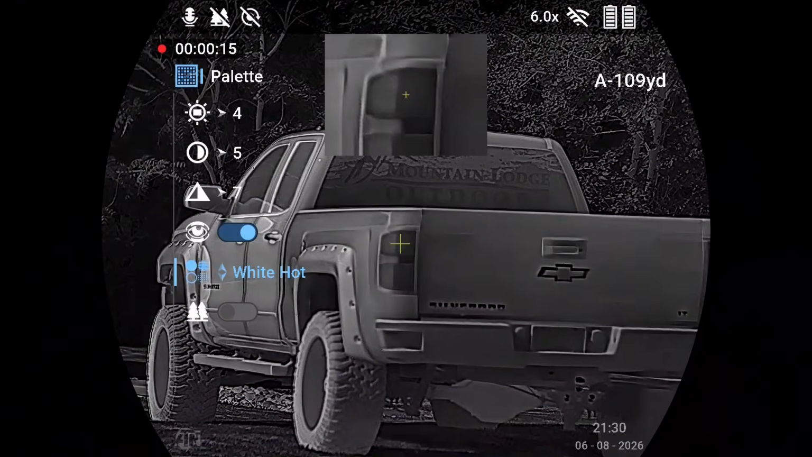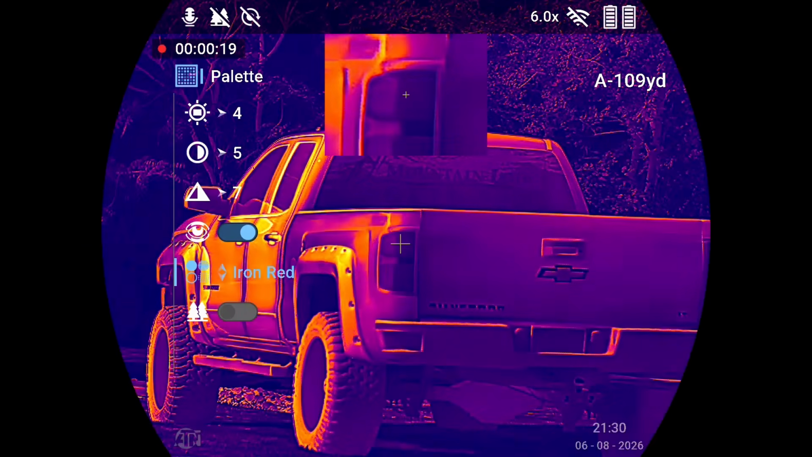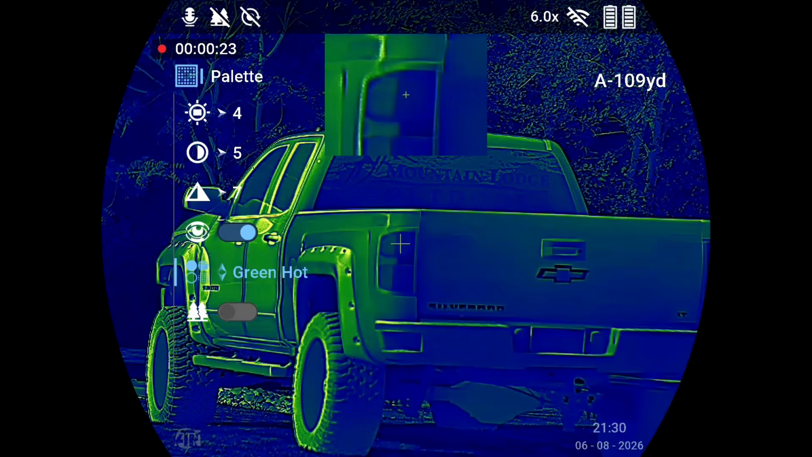First, we've got white hot. You can switch to black hot, iron red, alarm, green hot, or sepia.